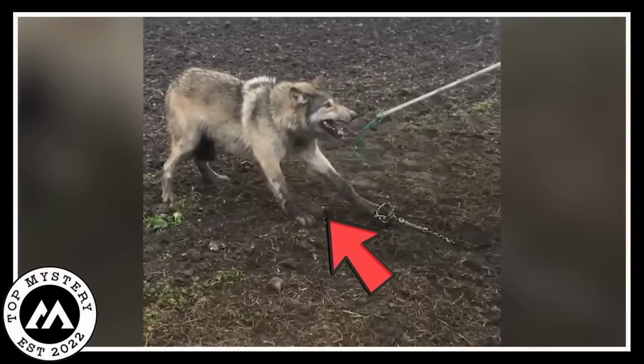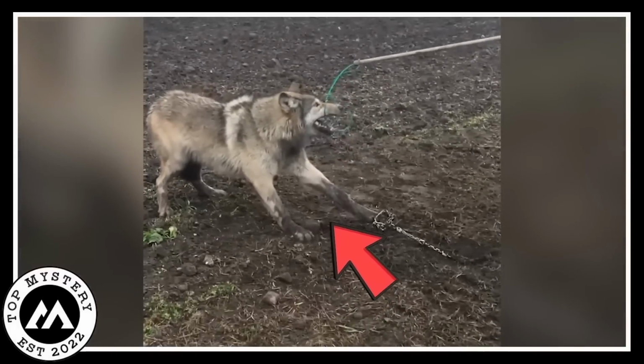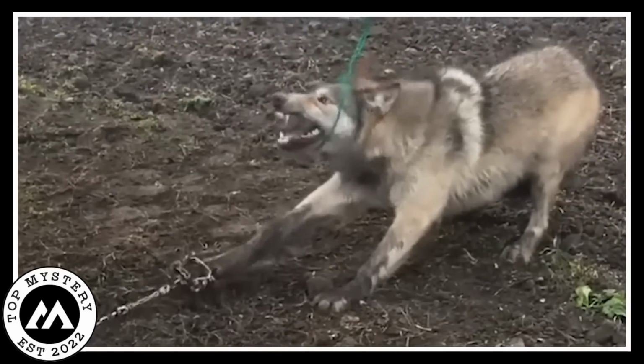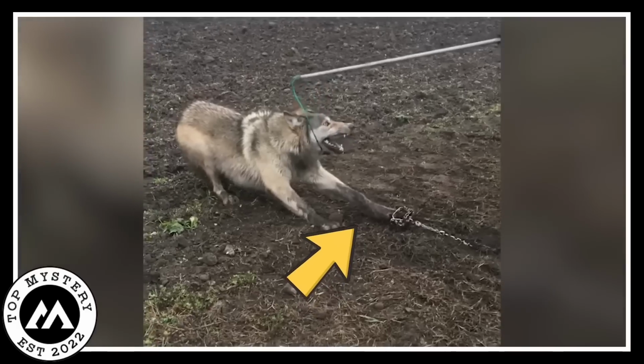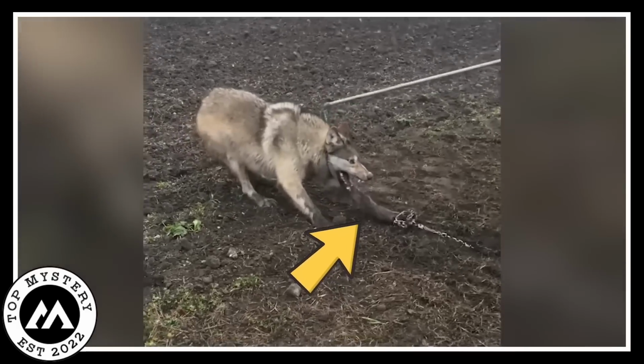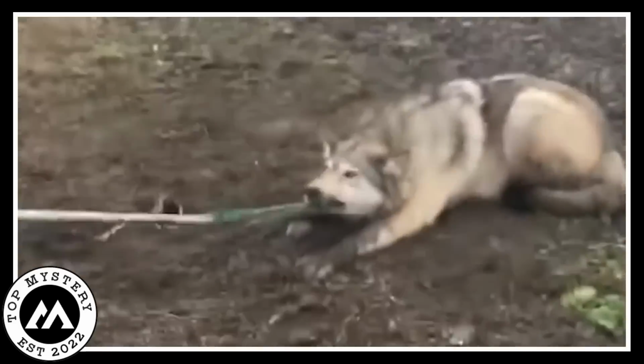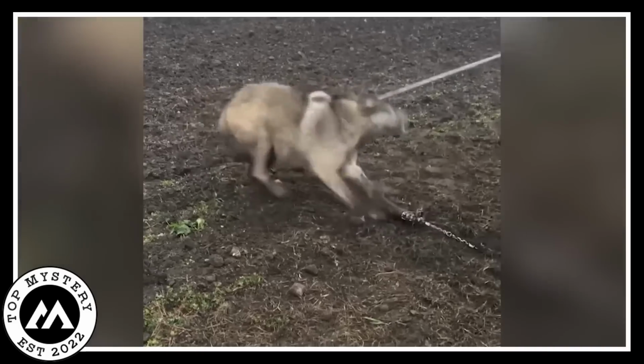So, there's this video, right? It shows a big male timberwolf stuck in the fields. Some guys got him all caught up with a rope thing on his face, and his poor leg is being dragged by something. It's kinda heartbreaking. This wolf is trying so hard to break free, struggling and all, but it's not working out for him.